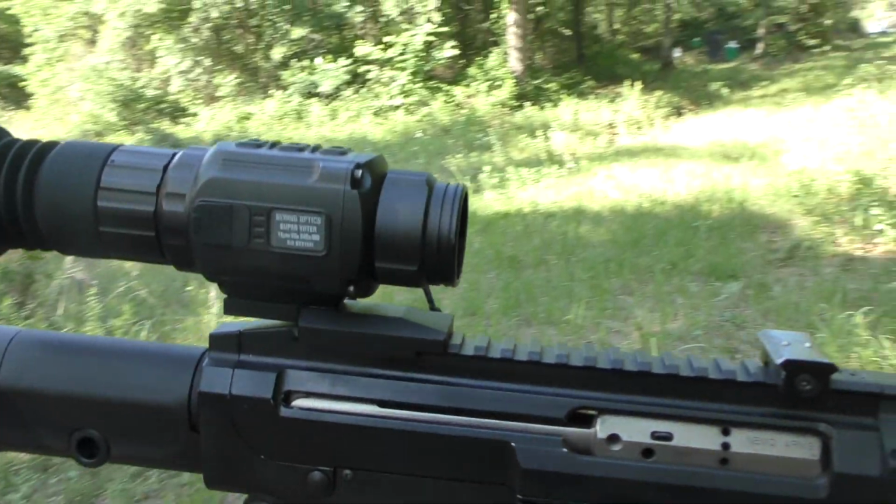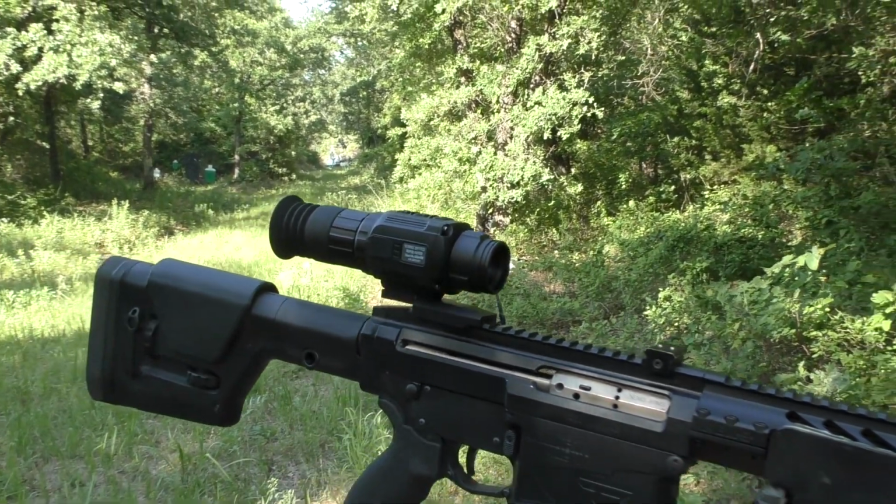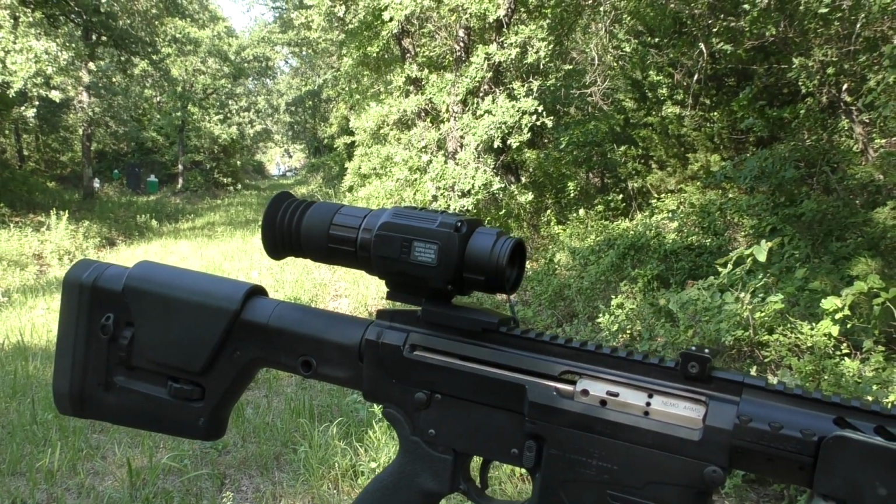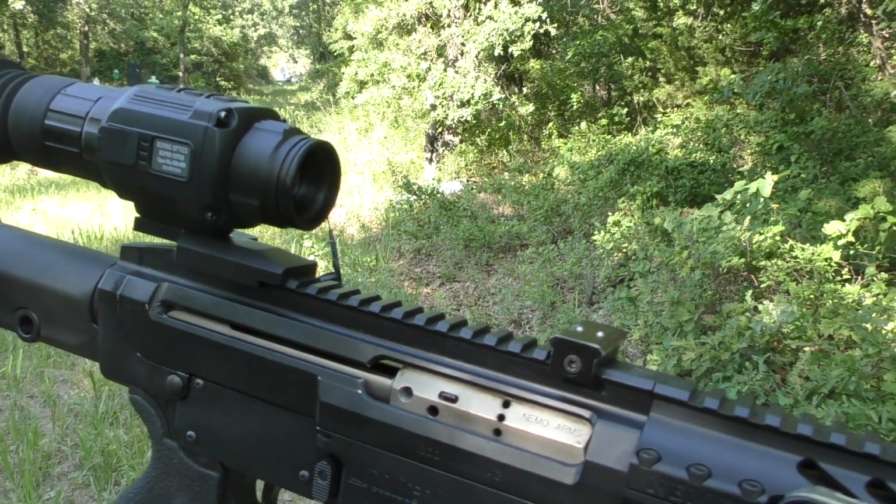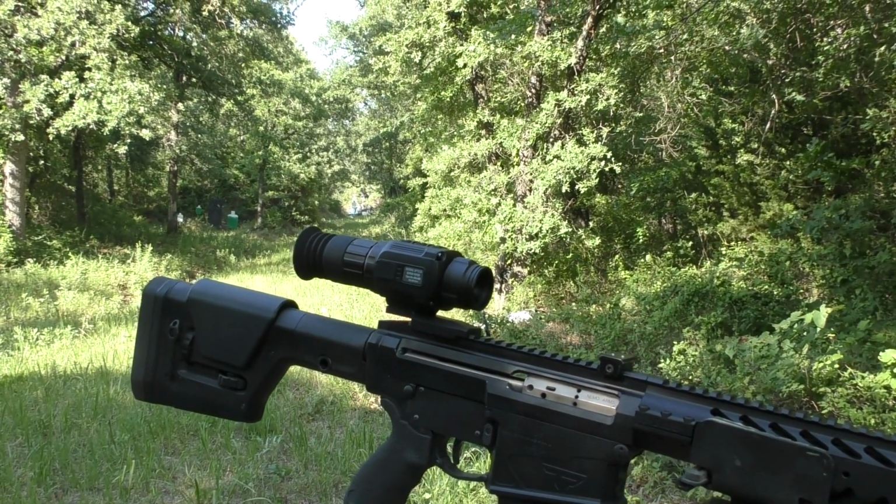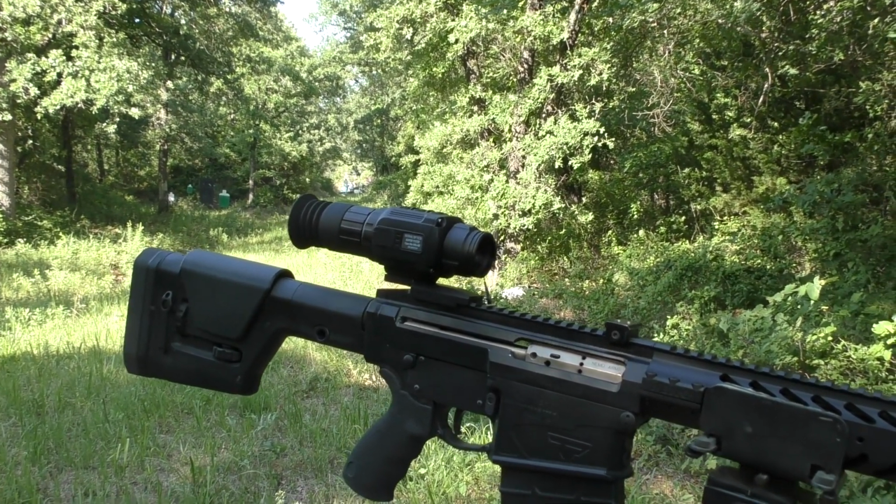So Bering is using their polymer housing that is on their Hogsters and their other Yoter scopes. Seems to be very reliable and robust yet lightweight. And then this is outfitted with a LaRue toolless locking QD mount. So Bering is releasing this as their most wide field of view, lowest native magnification, 640 thermal optic.